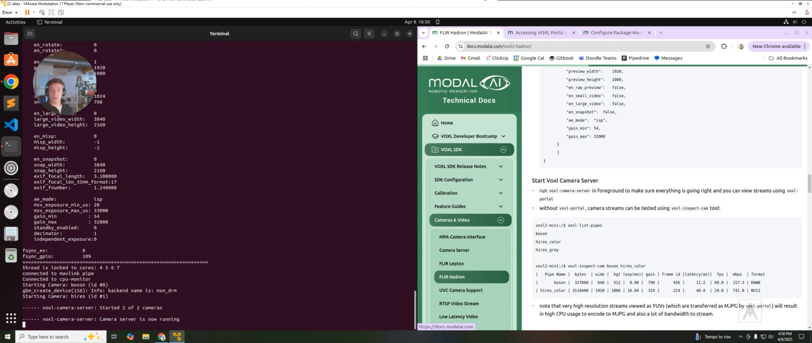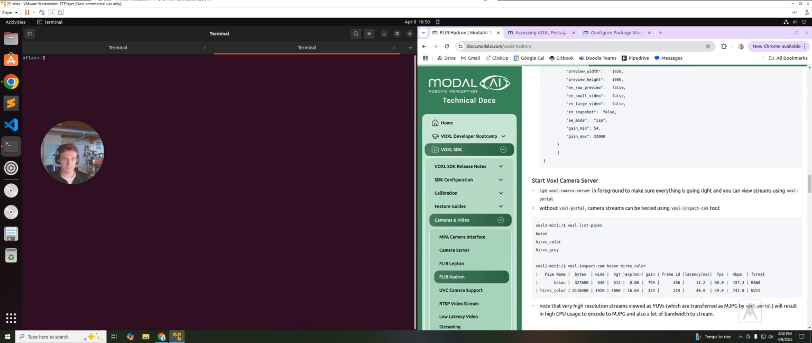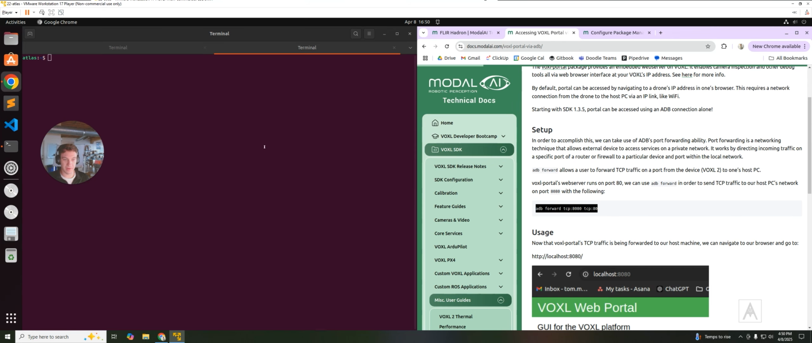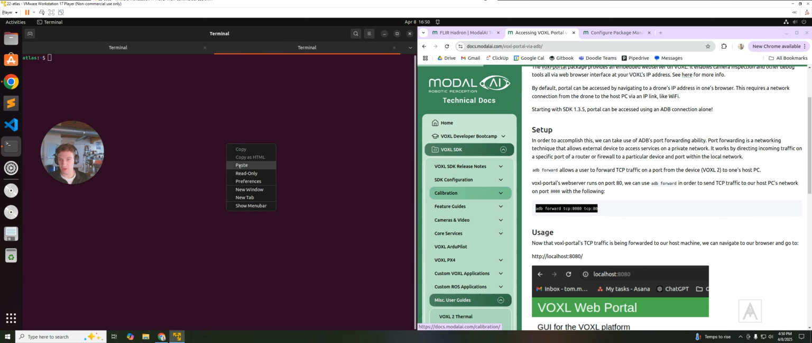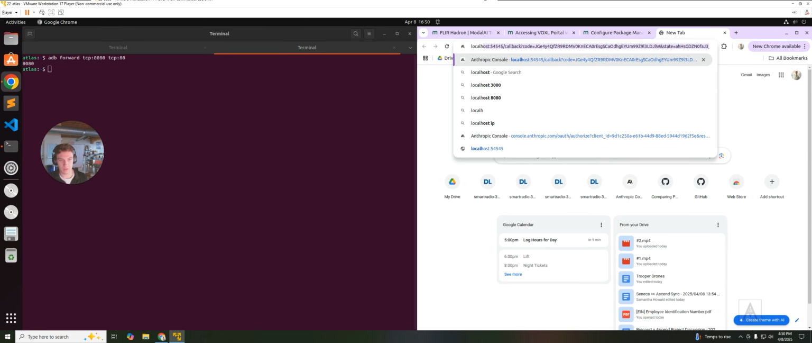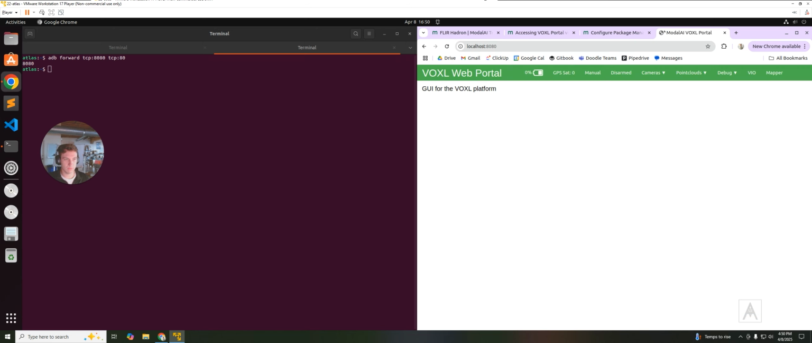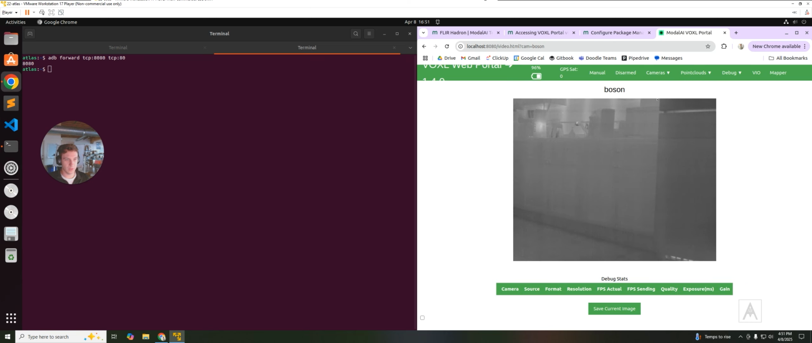Now I only have this plugged in over ADB, so now the question is how are we going to view the voxl portal? This is a great time to talk about ADB forwarding. So if we do this ADB forward, and then on here we go to localhost 8080. Now we can view voxl portal, and we can see the Boson camera.